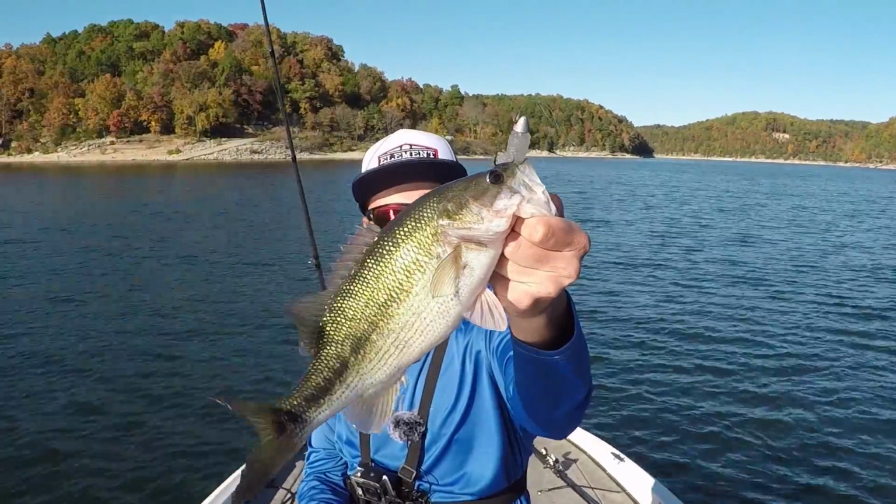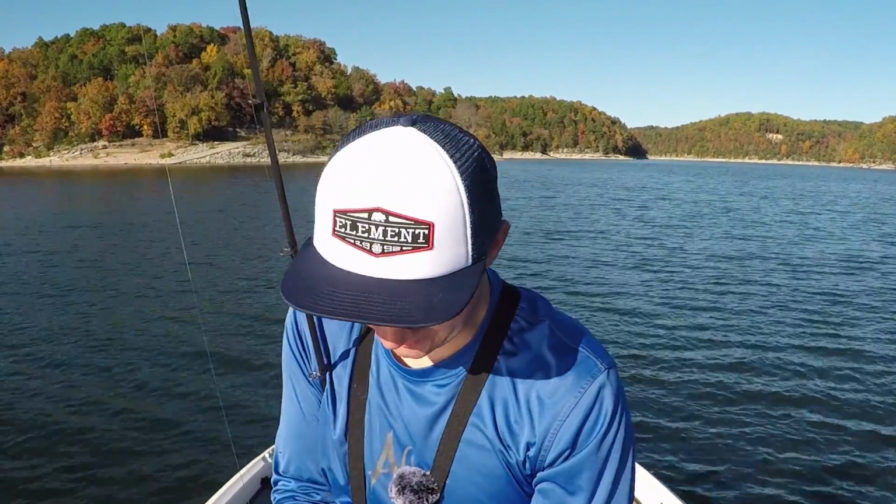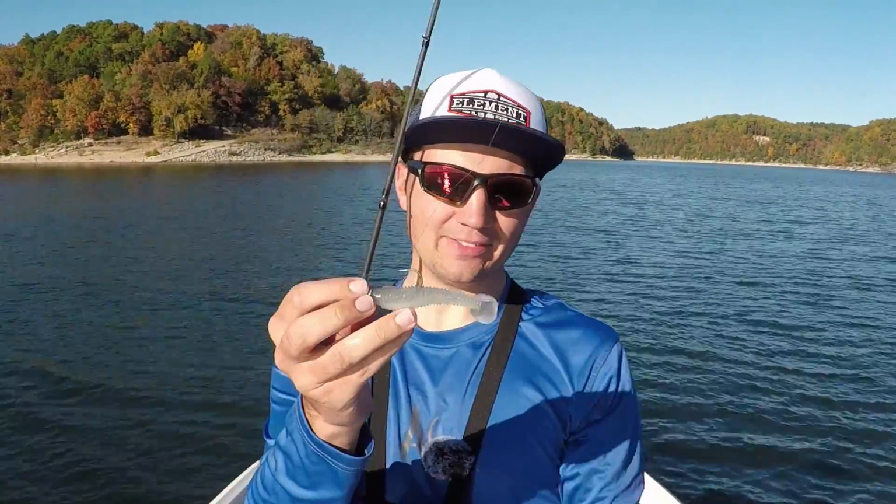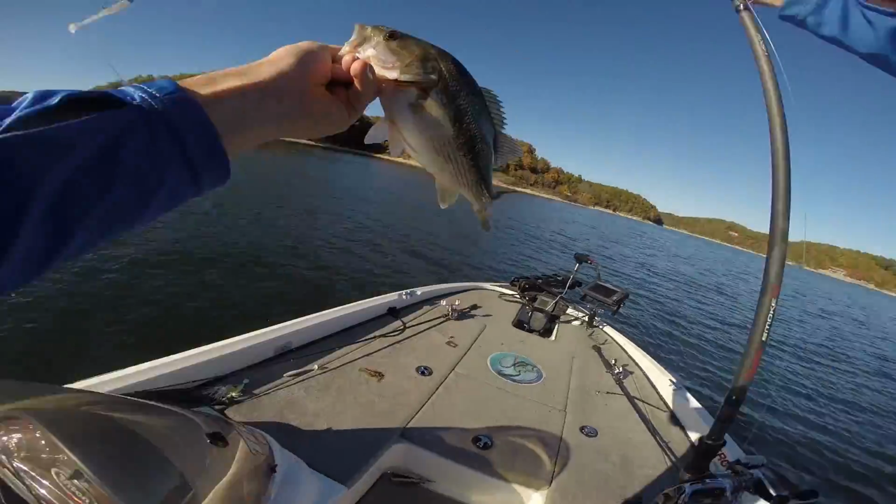Here today on Beaver Lake, and that's a beautiful spotted bass. Just found a bunch of fish schooled up out here on a big hump, and I saw them actually suspended on my graph, and I threw a little swim bait down there. And before my bait could even hit the bottom, that beautiful spot just crushed it.